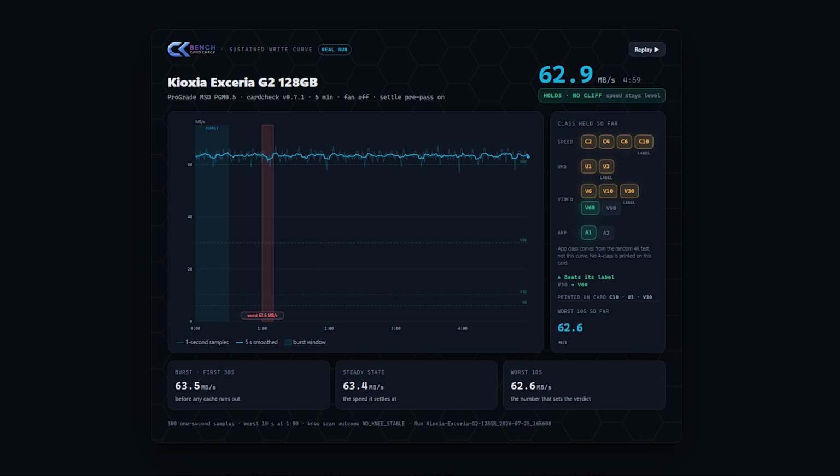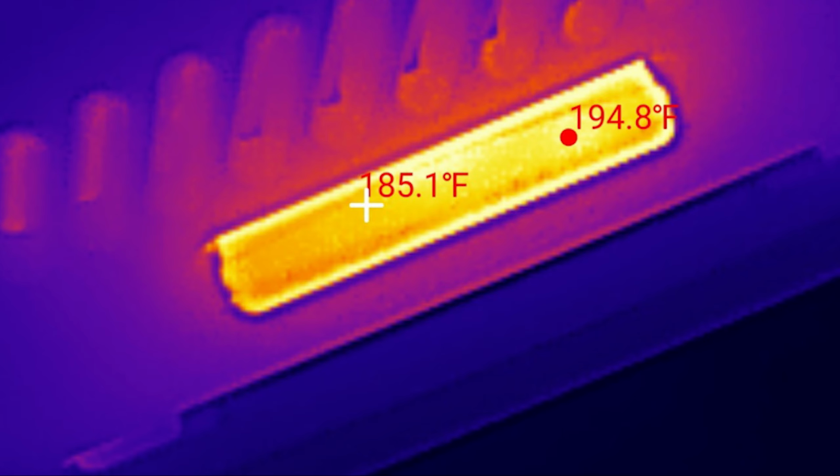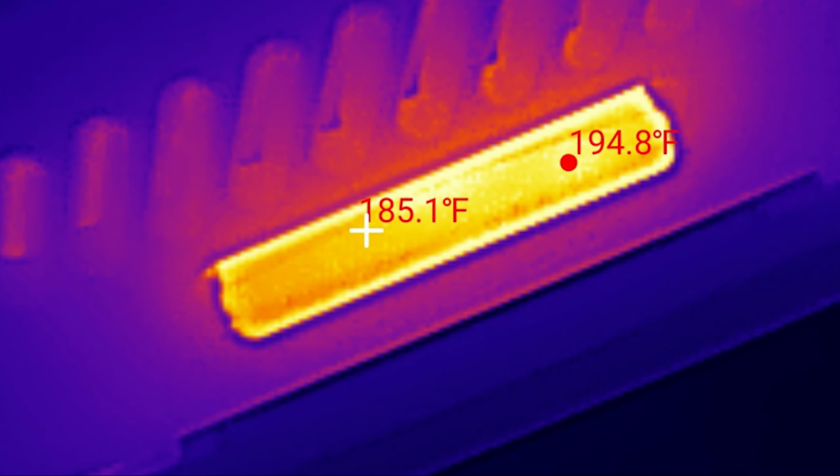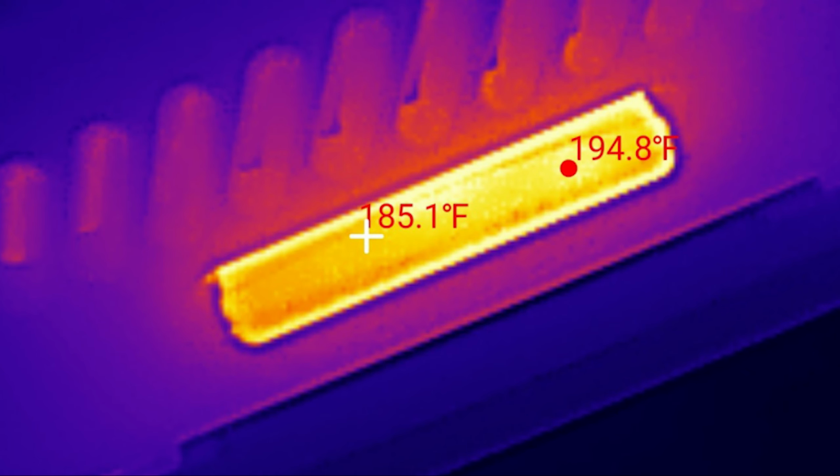Then came a card that blew my mind, a high-speed express card sitting on the bench reading 195 Fahrenheit or 90C. That's not a temperature you want your data living at. Even more surprising, that card was built so well that it didn't even thermal throttle.